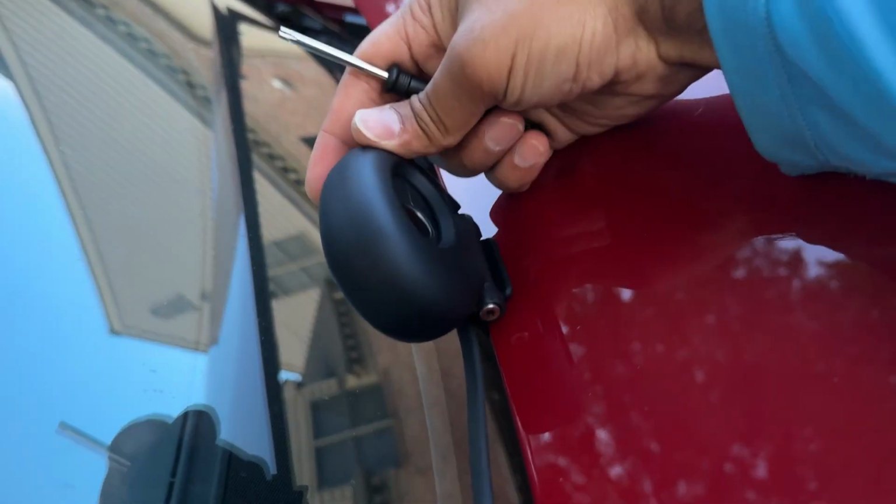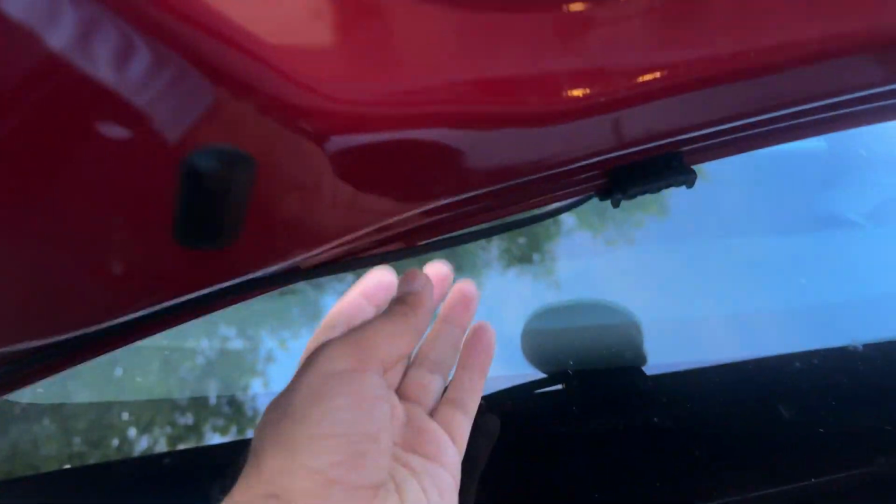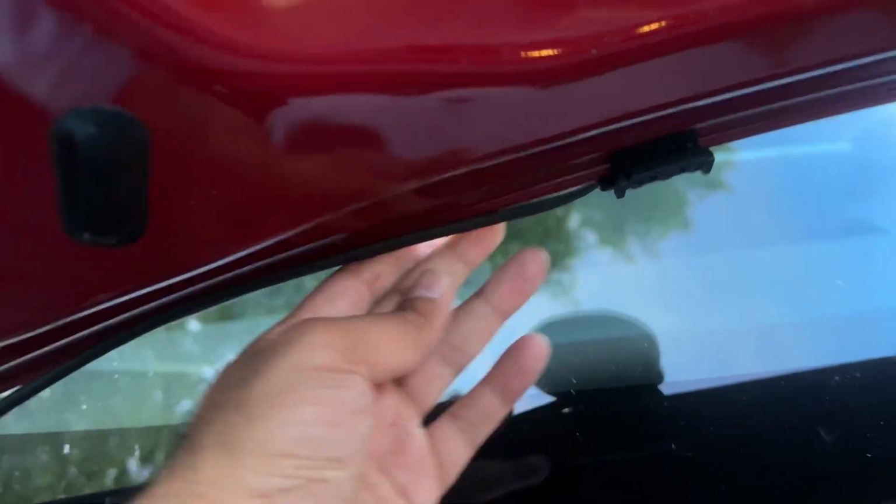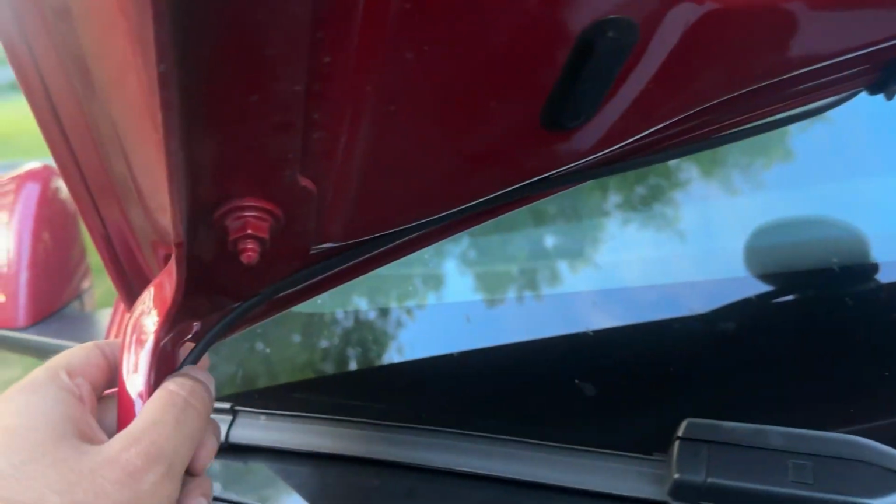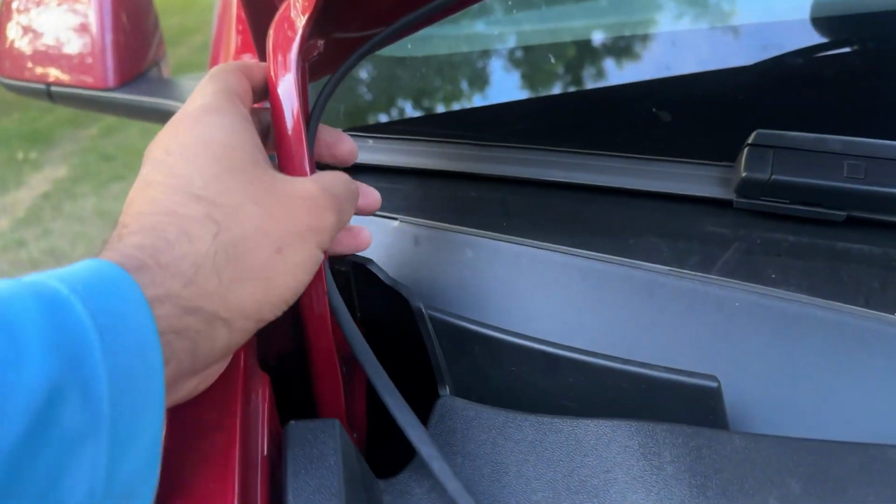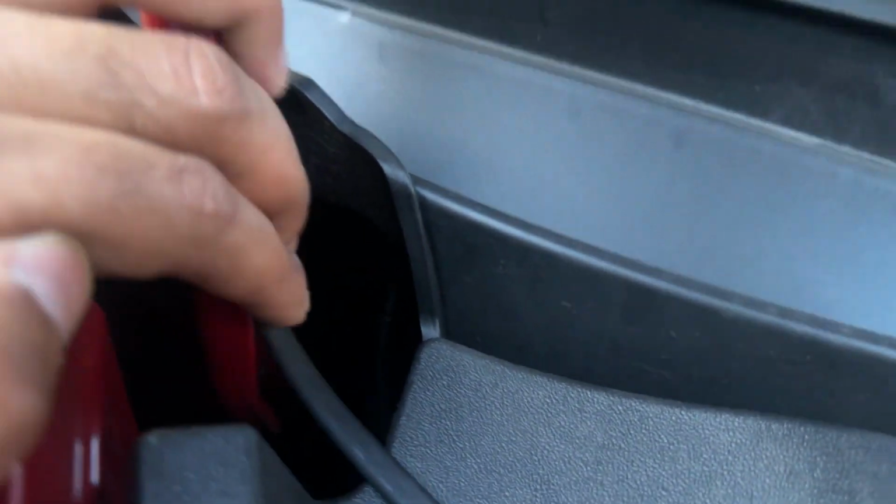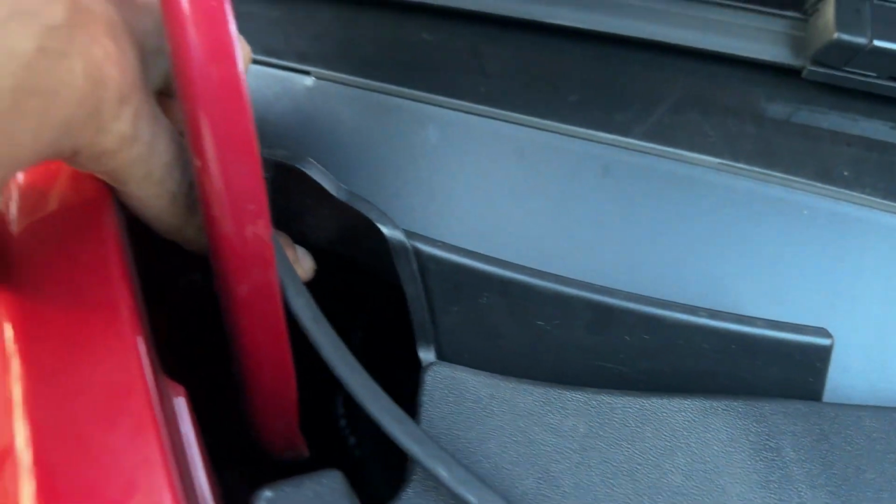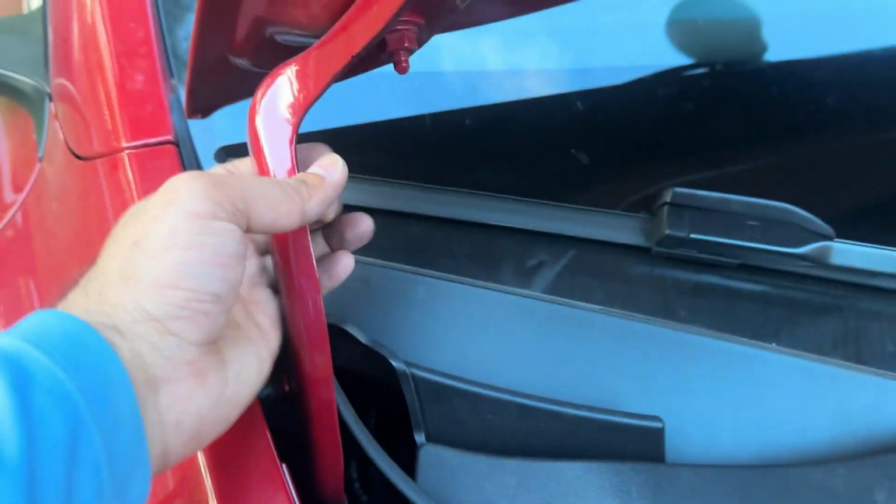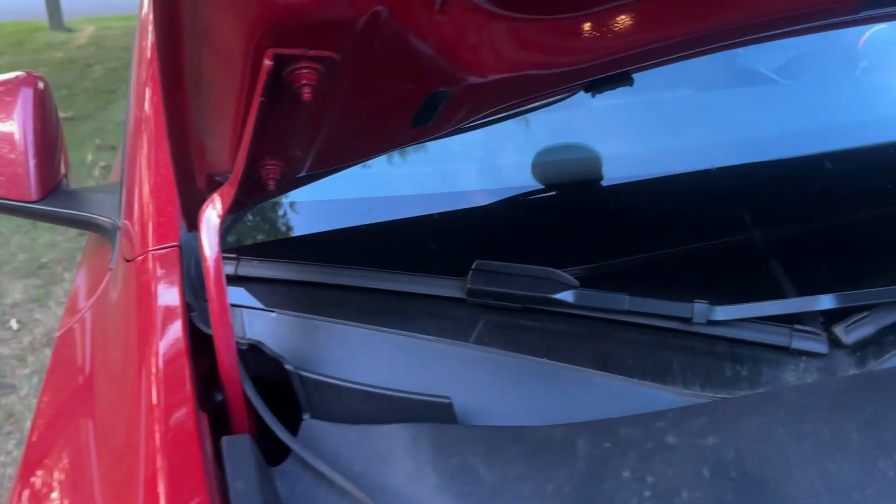By doing that, this is now formed and fixed in place. Now, for this cable coming out, you can just route this a little bit and use a zip tie to secure it into this front area, the latch. And then we're going to bring this and pass it through the firewall from that grommet right there. So we're going to be passing it just like how we pass the other cameras, the front bumper cameras.